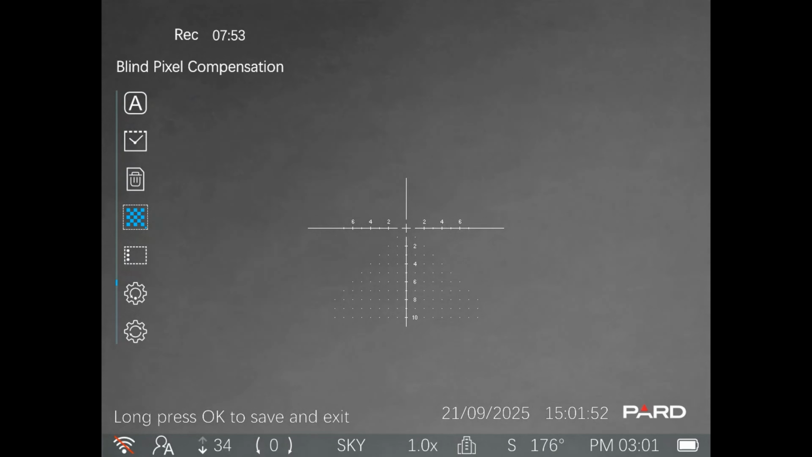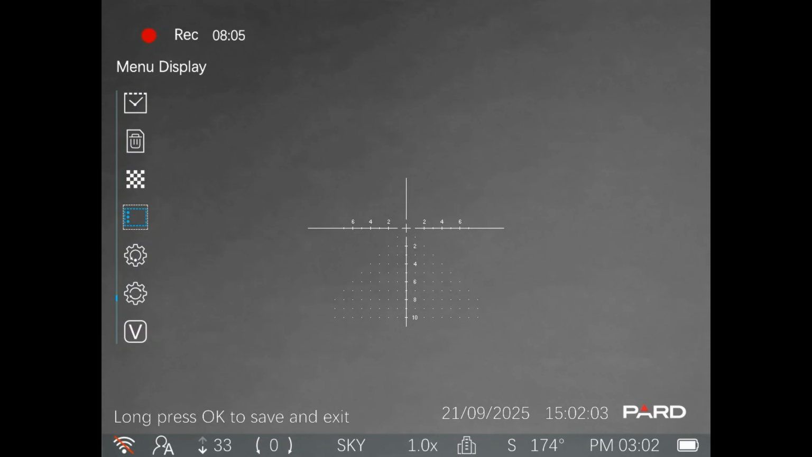Pixel compensation. So this is if the sensor has a blind pixel or an issue. You can basically set this up to compensate. Hopefully you never need that. Menu display, so you can actually change where the menu sits. Oh, sorry, this is your timer. You notice mine timed out a little too quickly, so I'm actually going to change mine to 1 minute, and I did that by holding down the top turret.